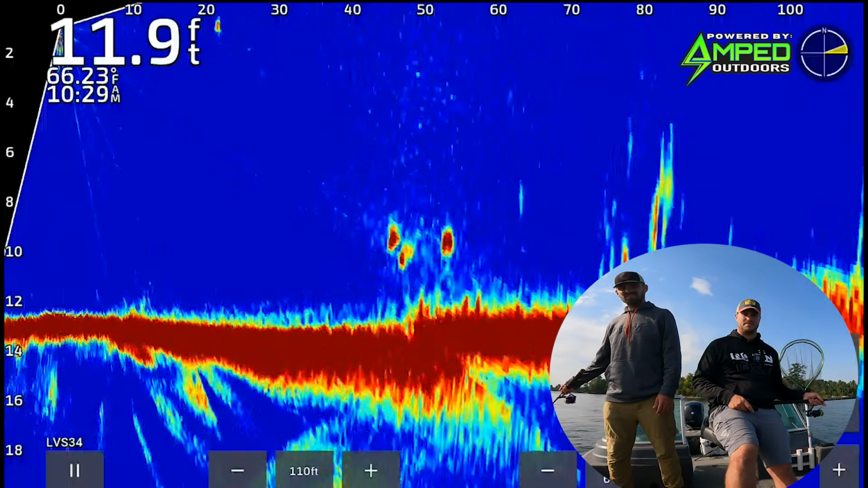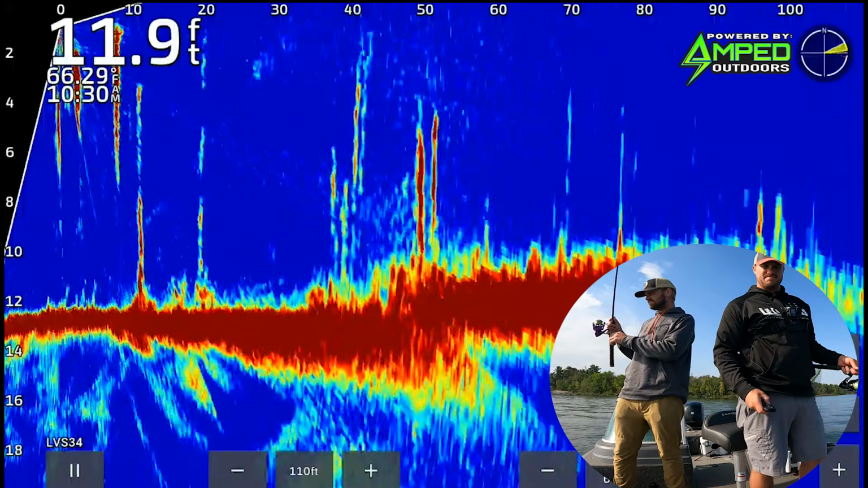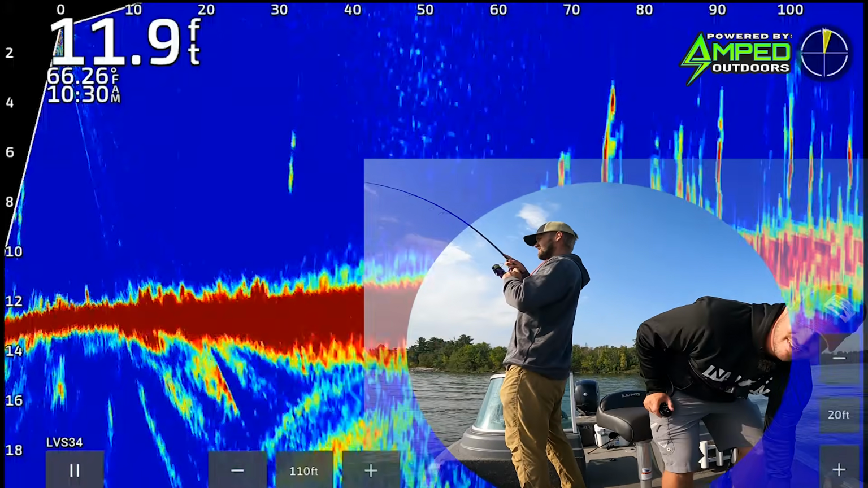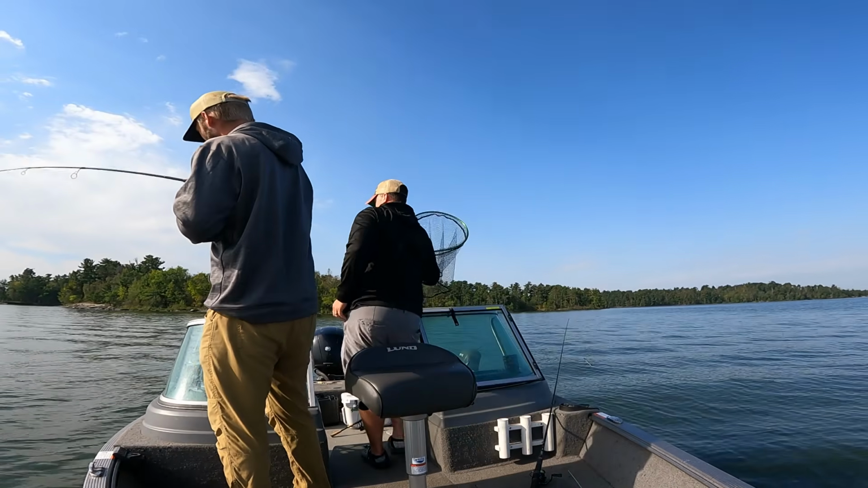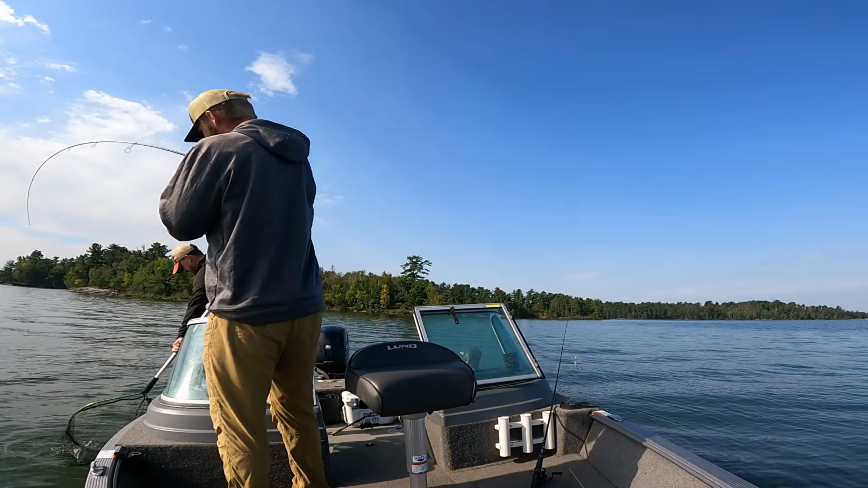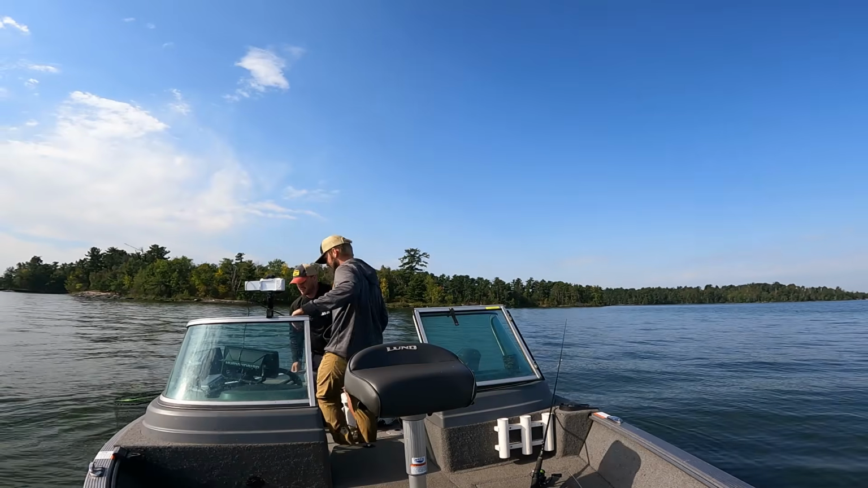See those, 40, 50 feet? I say we just both launch a cast over there. See what happened. Crossed you. Hey, there we go. There we go. Be a walleye. It's a walleye. Not a bad one either. You bet. Not a bad fish.